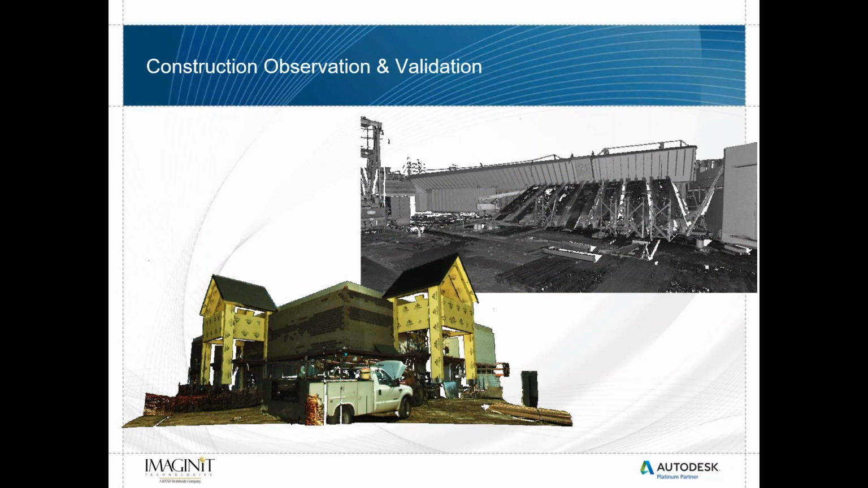We can use it for construction, observation, and validation. In the image on the top here, you can see that the beam has slid from its proposed location, and that beam twisted. So what we're able to do is create a point cloud, scanning this whole beam, bring it into the software, and validate whether that is still a viable piece of equipment that we're going to be able to put in place, or whether it has to be removed and replaced with a new piece of equipment.